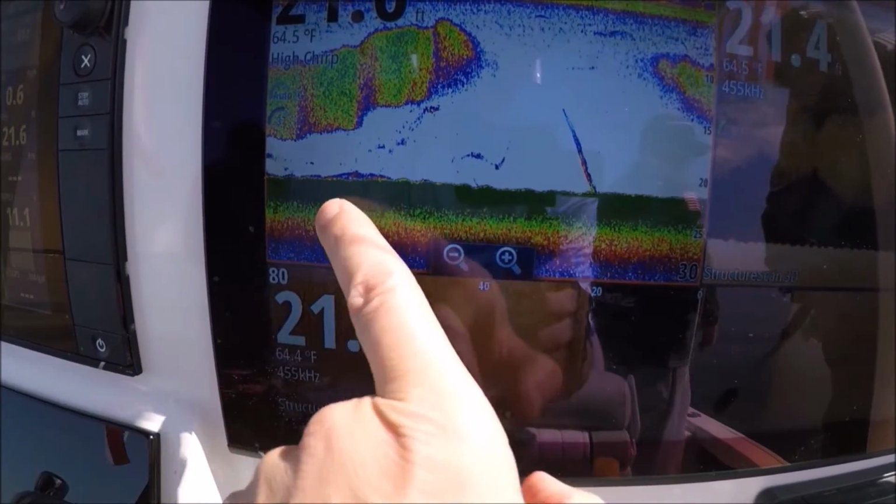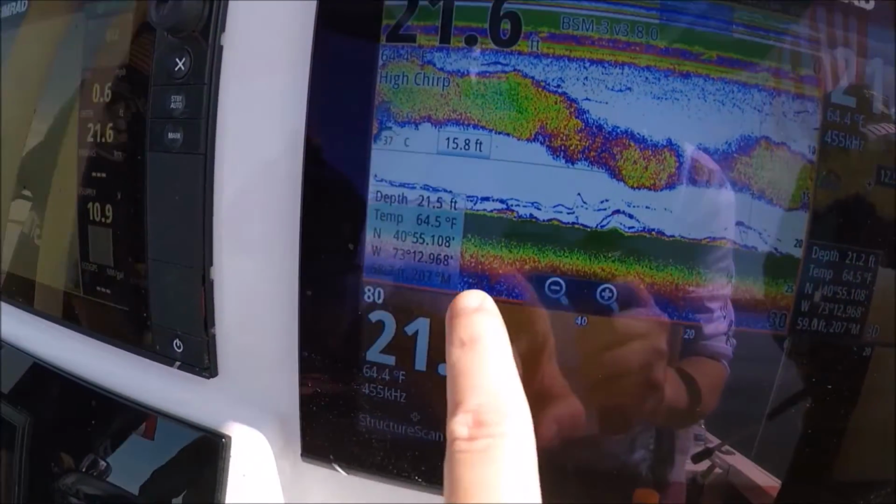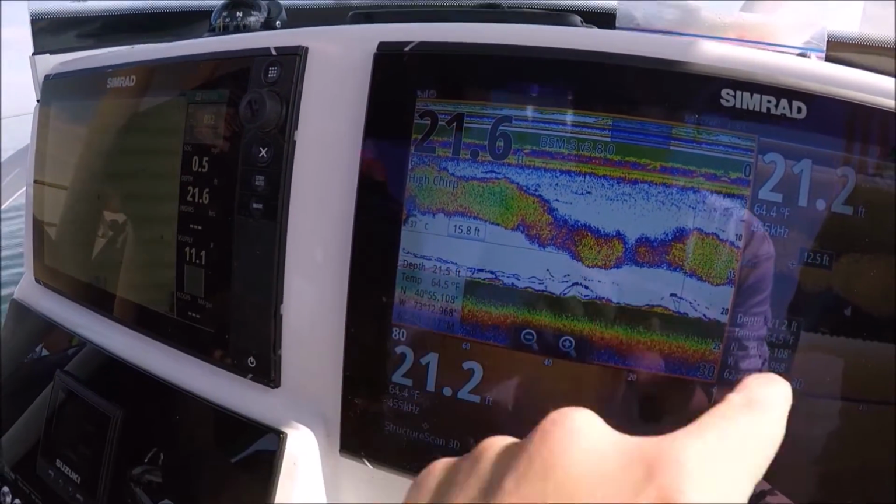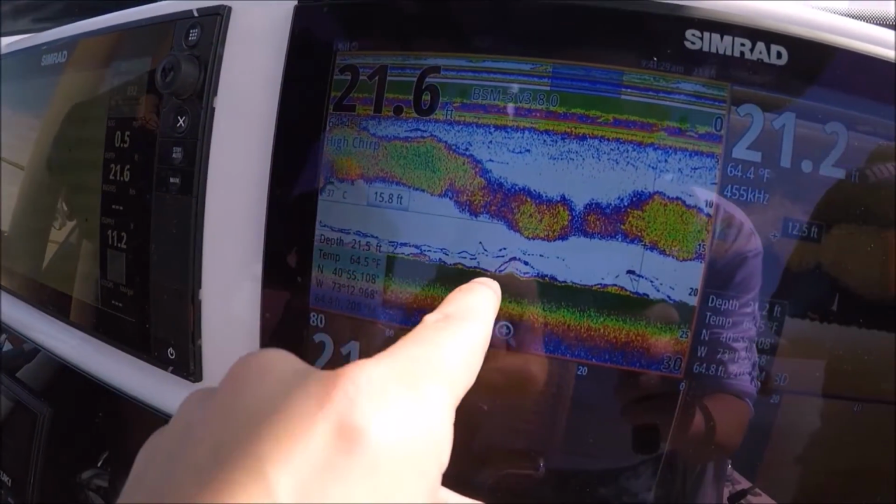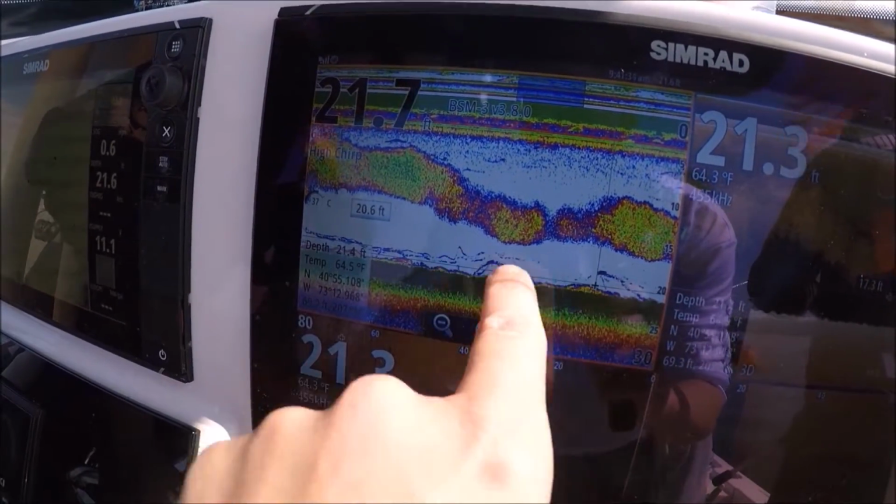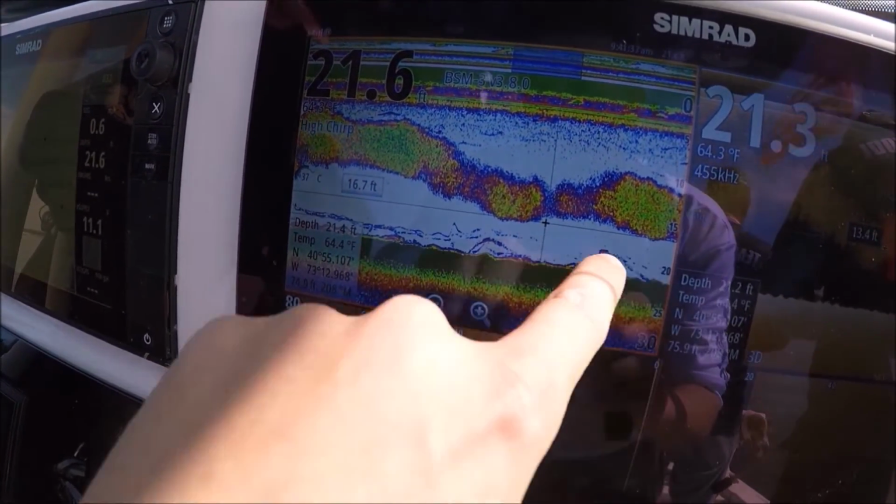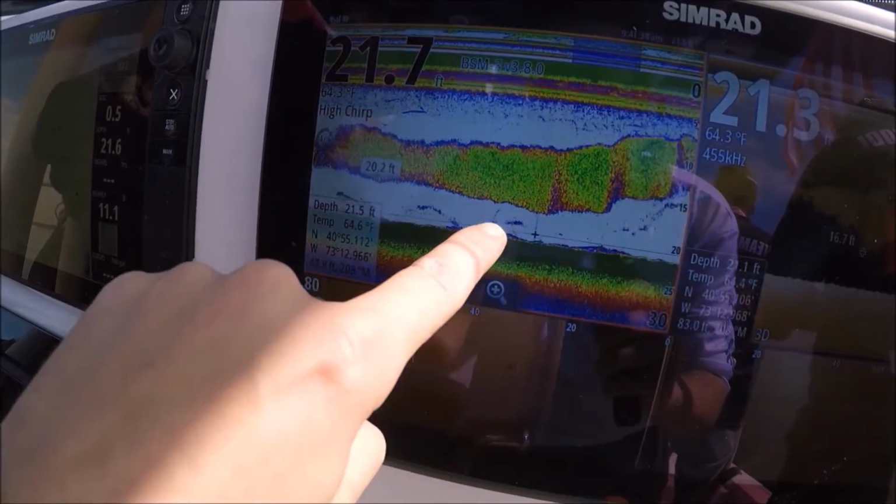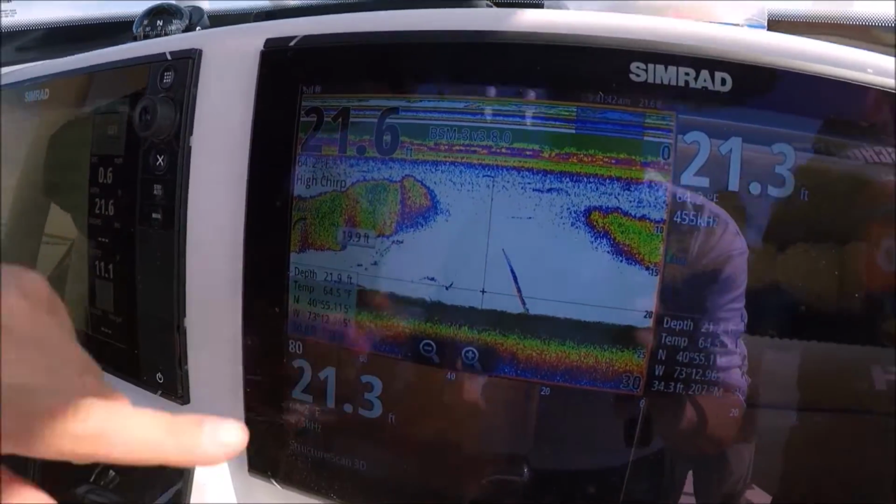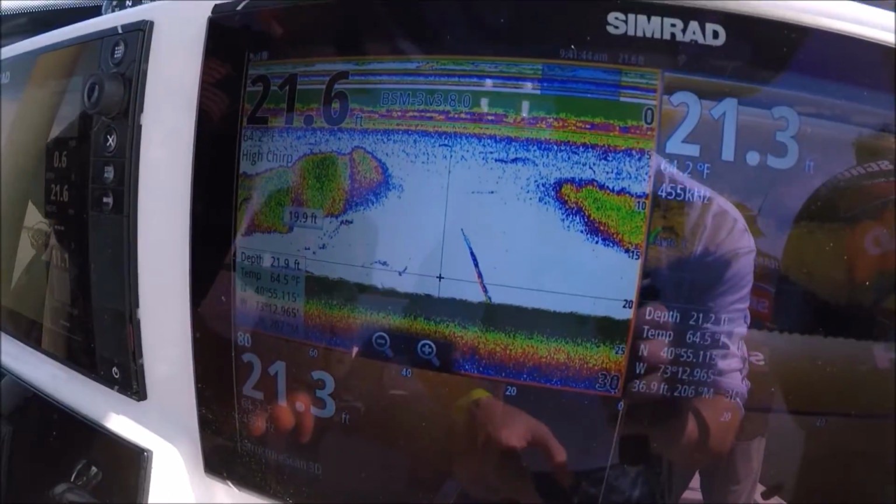Really? Yep. Here's where the fluke was. And these two thin lines, that's his jig. This is the fish coming up to look at the bait. One of these he bit it. I'm gonna say it's that one because that's later. He fought the fish up. See, he fought the fish up. That's where the fish came off. Oh, wow, yeah. He shot straight to the bottom like an arrow. And I saw him.